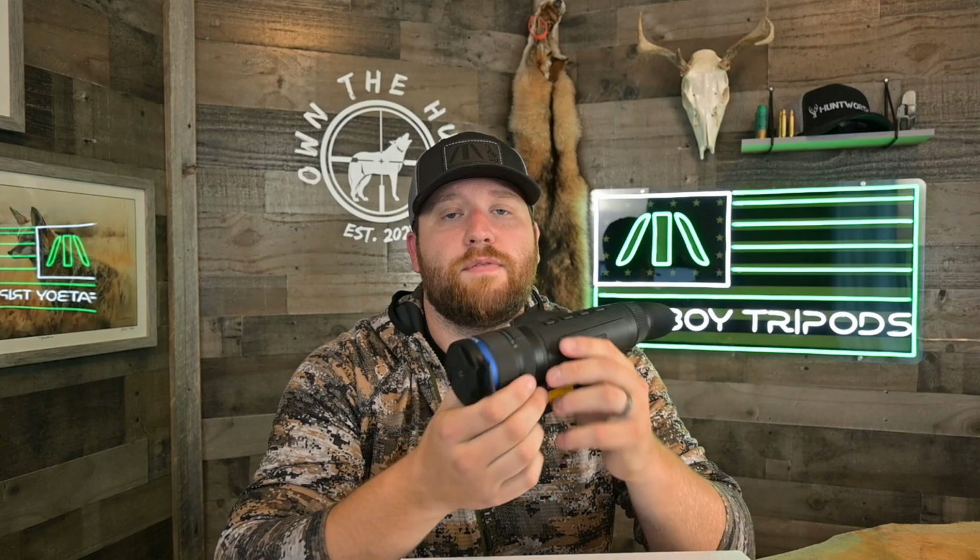So in perfect weather conditions, this XL50 is going to absolutely blow your mind when it comes to image quality, even next to the XP50, okay? So that's in perfect weather conditions. Take this XL50, take it out in a very, very high humid environment or some rain, put it next to the XP50 with the sub 18 millikelvin sensor, and you're probably going to get a better image quality out of that XP50 than you are with this XL50, okay?